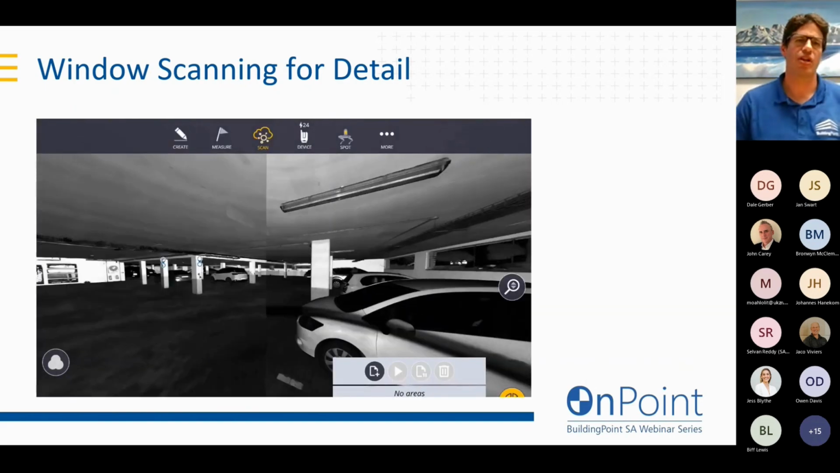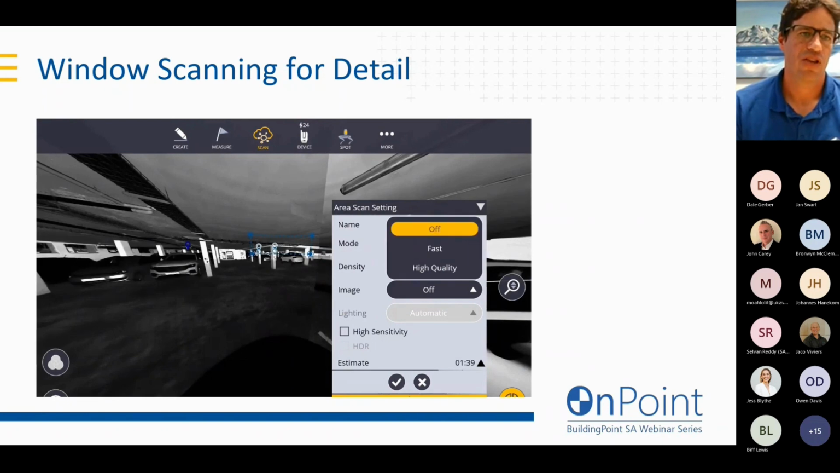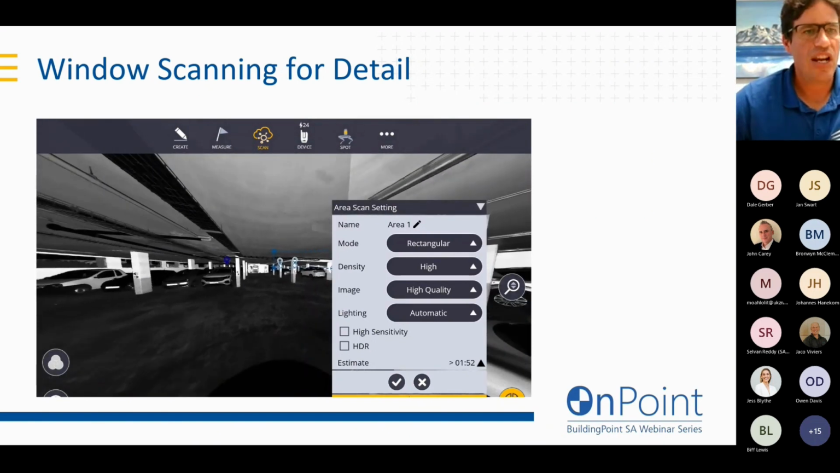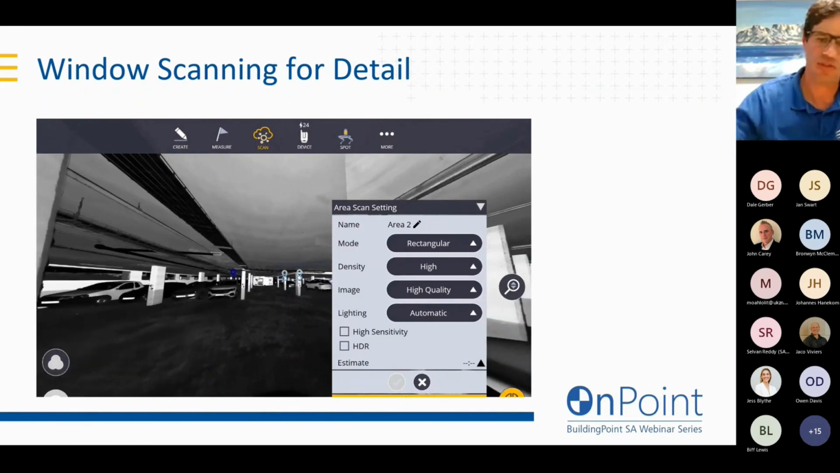And the workflow is really simple. On board the scanner, once you've done your low density scan, you can just add as many different areas as you want. You can add a little rectangular block or a vertical or a horizontal window, and choose the density that you want of just that small isolated area. You can also choose whether you want it to be in color, whether you want it to be in HDR color. And you can add as many of these windows into a scan as you need. Once you've got however many you want, 2, 3, 4, 5, just hit the play button and it'll go through all those windows that you've added.